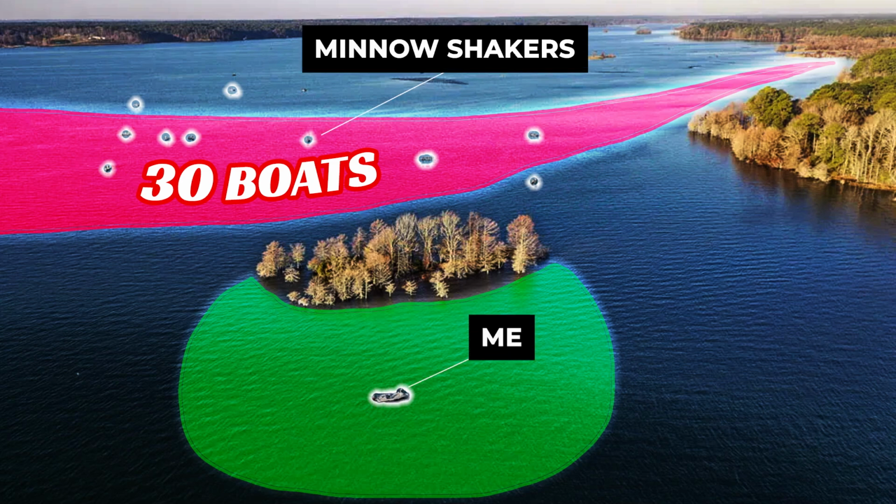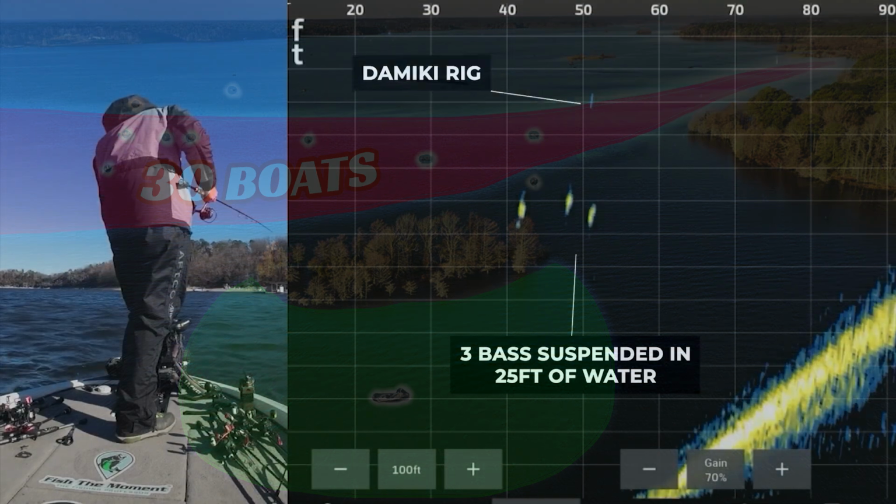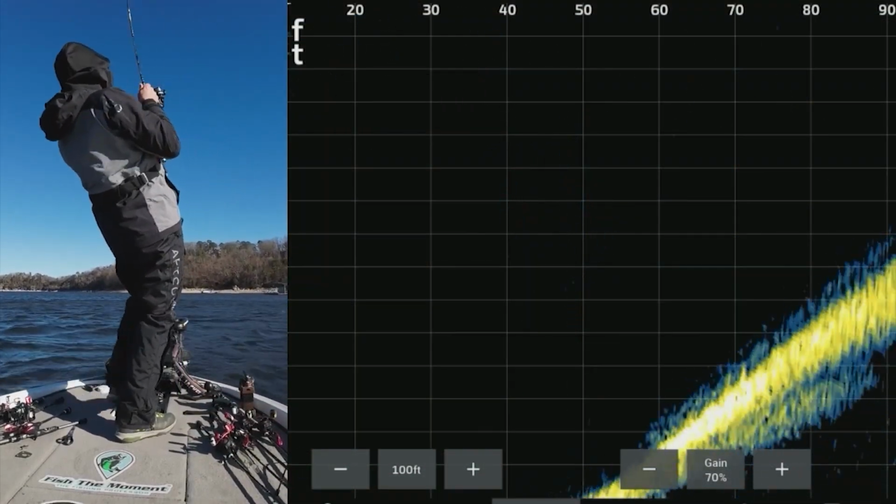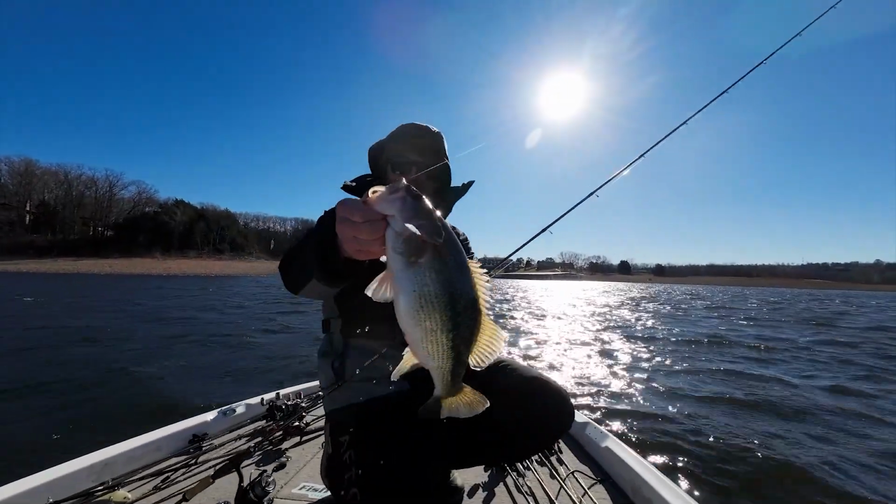During my first couple fishing trips of 2025, I've noticed there are a lot more anglers fishing offshore than ever before. While there are still anglers fishing down the bank in the wintertime, most of the anglers I see are out in the middle of the lake using forward-facing sonar chasing fish that are suspended in open water.